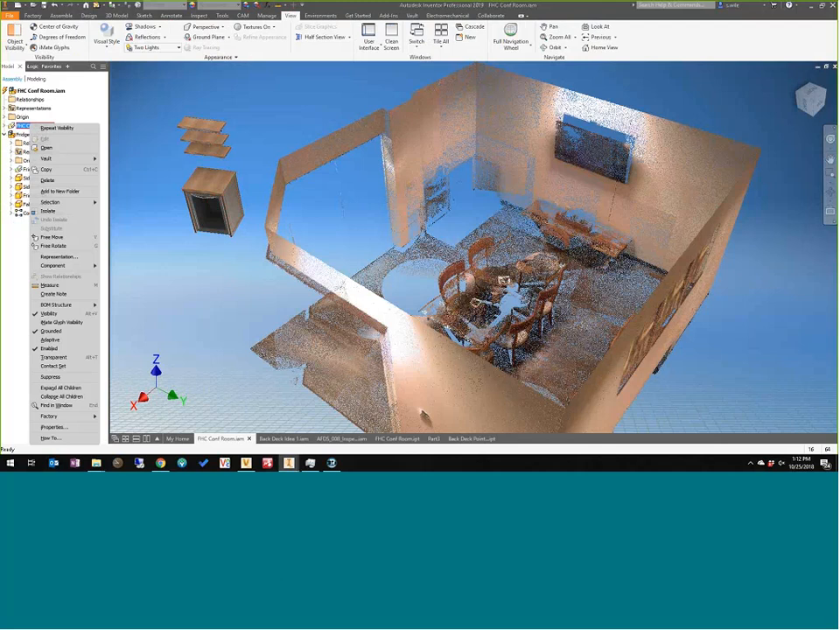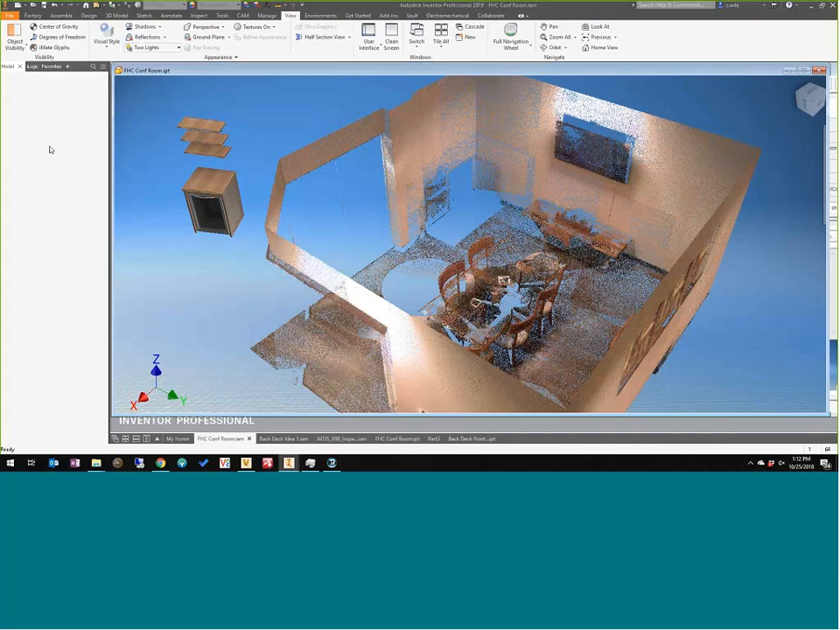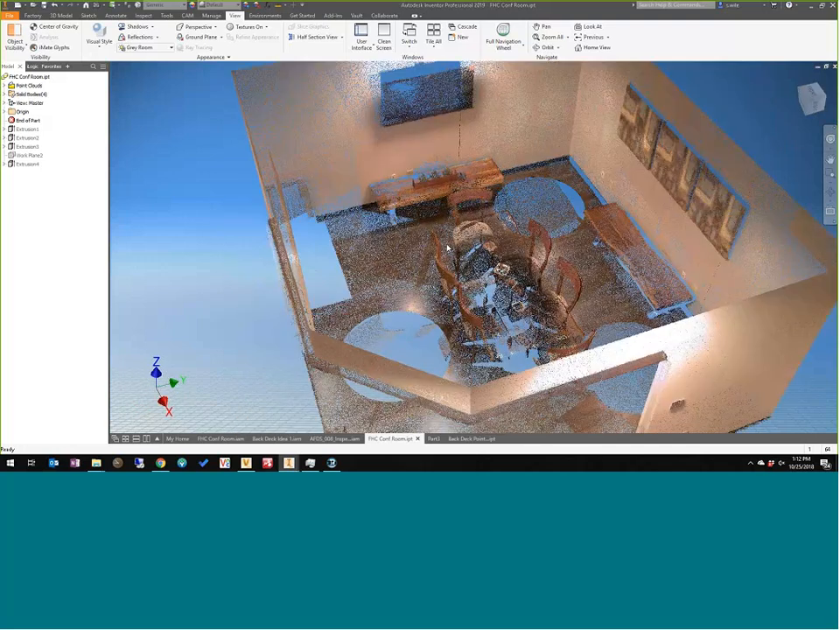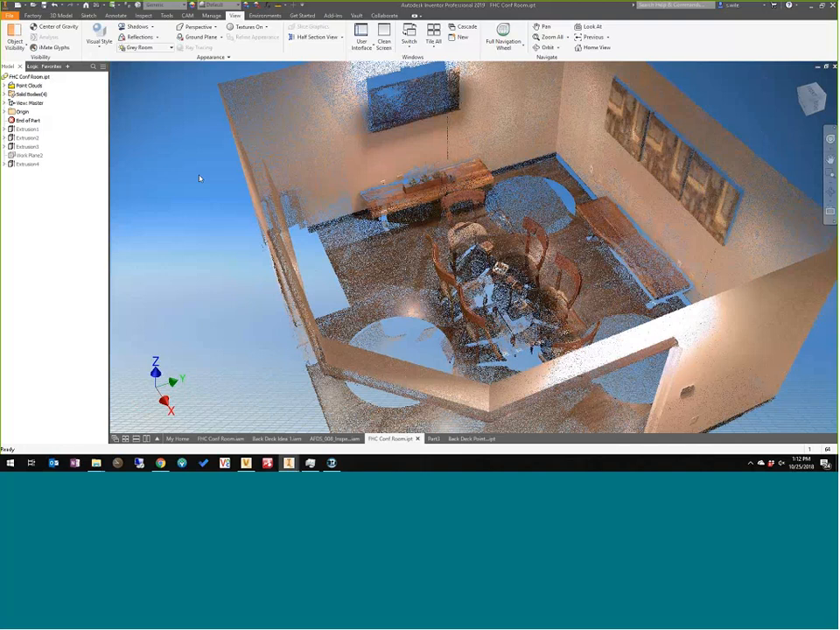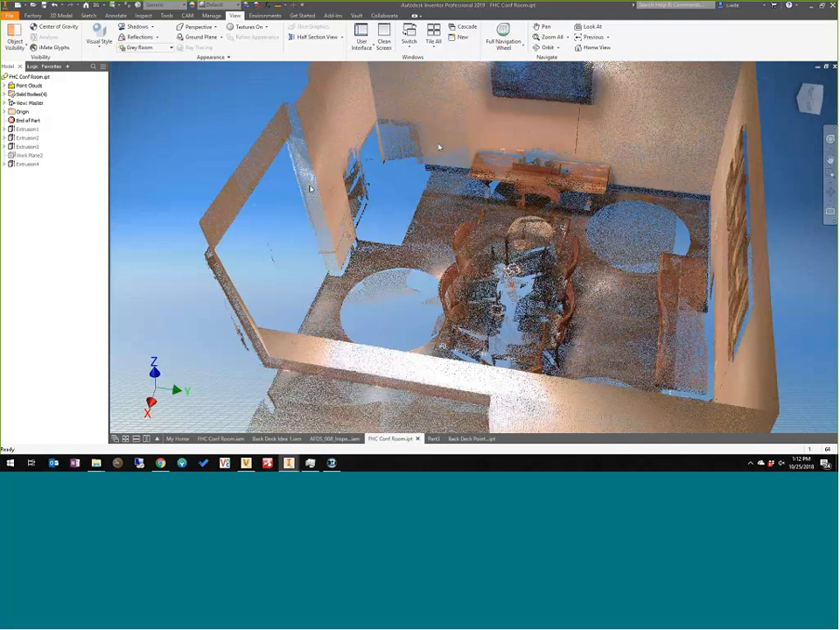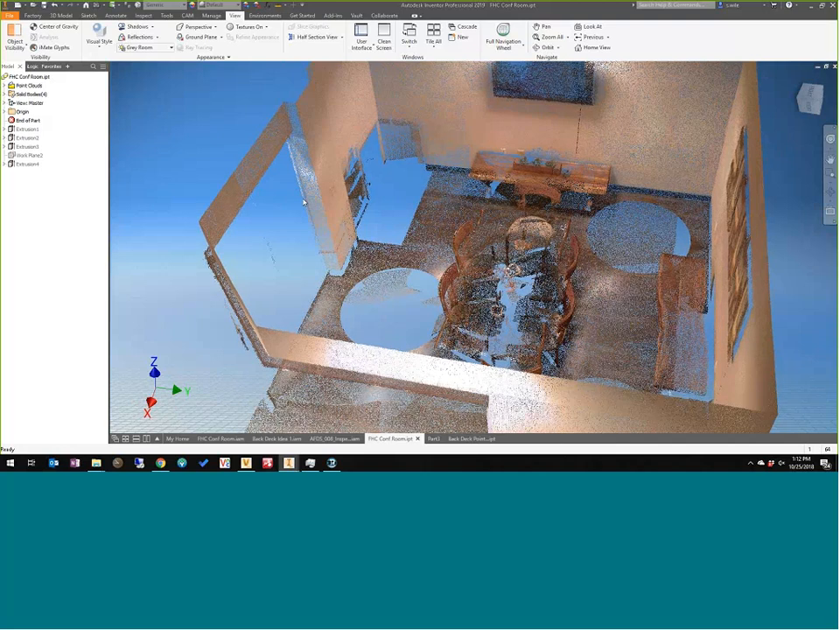Let me open up the original IPT. This was a really tough scan because this conference room table had about a 1/4 inch of clear on it. These benches had a bunch of clear on it, and I had glass. So I really didn't get that great of a scan here. But the goal here was to put some cabinetry in this corner and see what it would look like.